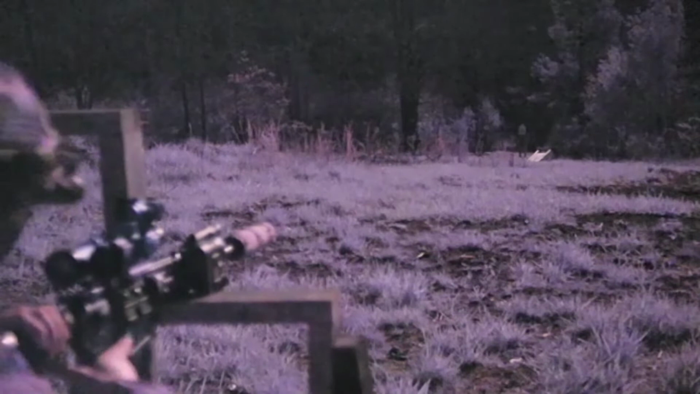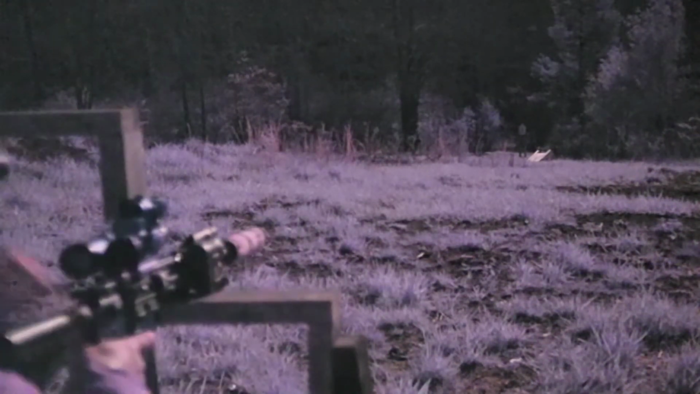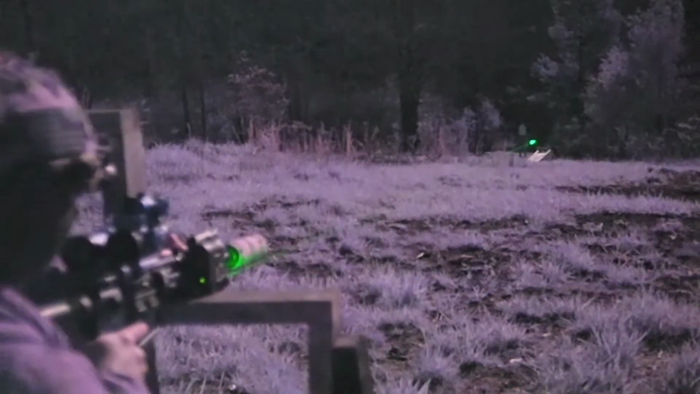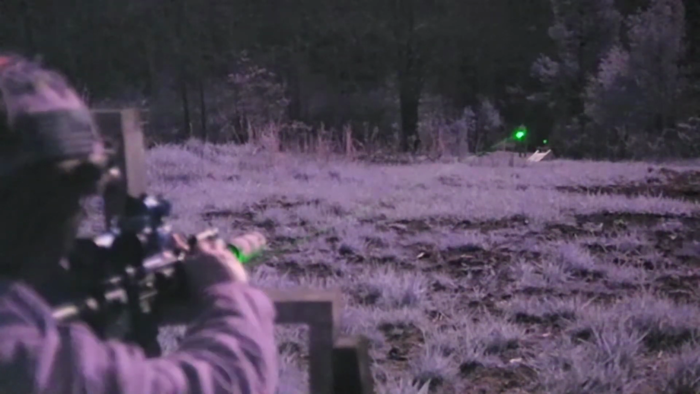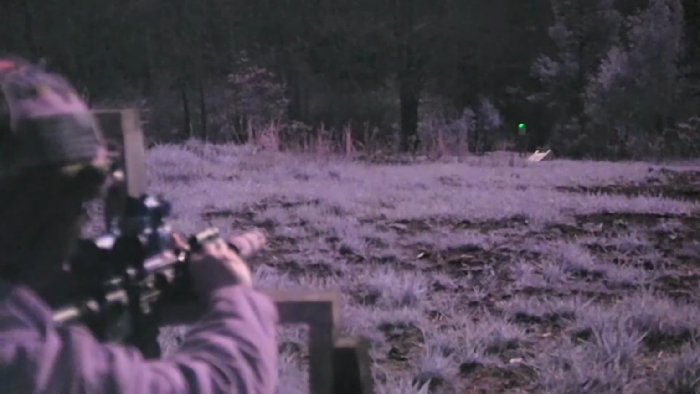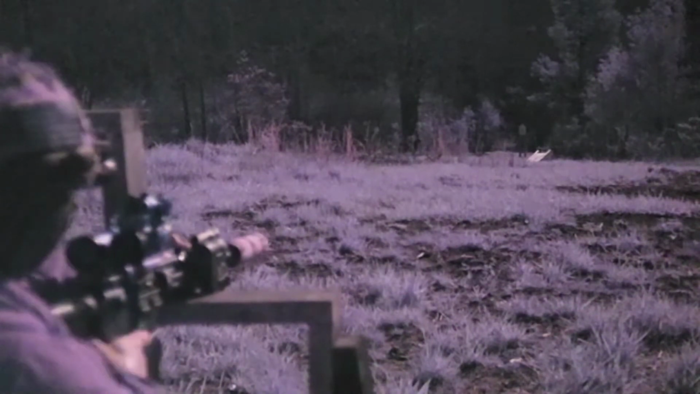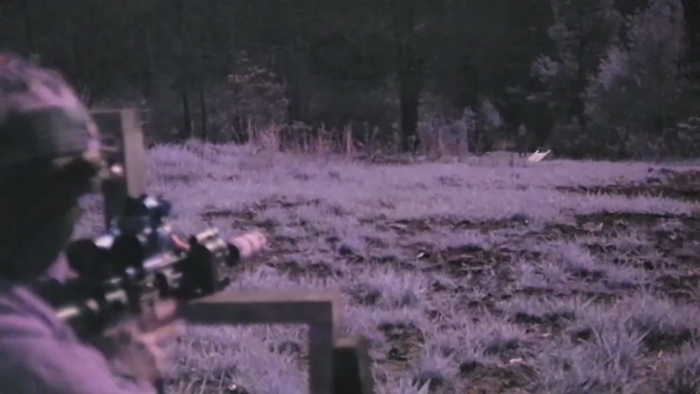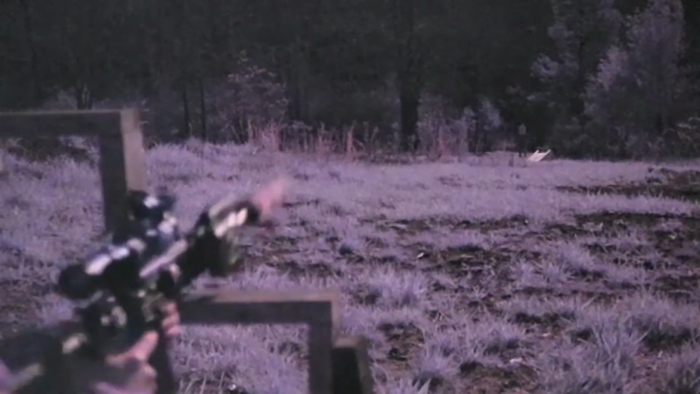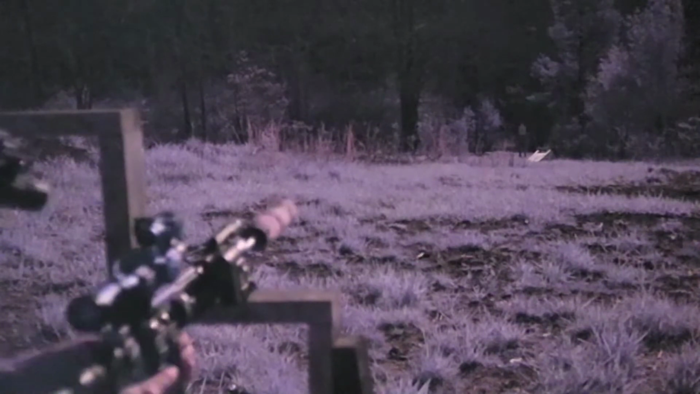So I'm going to use the visible green laser, show you guys that. That is the visible green laser. I believe that's on high, and that's on low. So, high. I'm going to turn it on low, take one shot. Okay. Alright, let's try that again. I'm going to move the camera around and focus on me so you guys can see it.